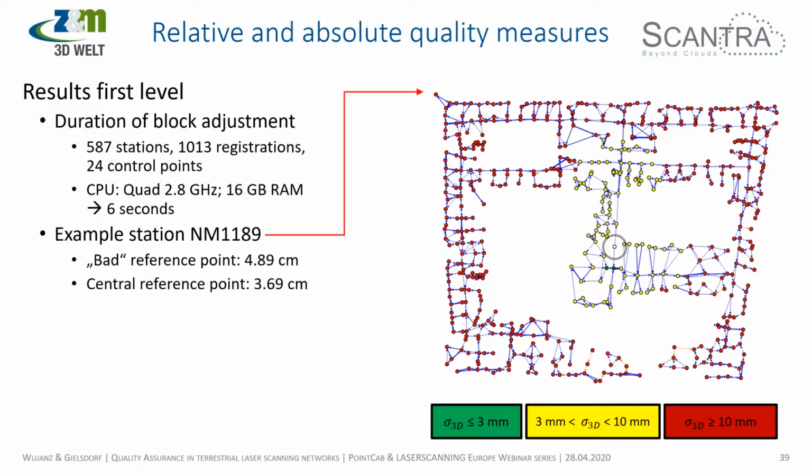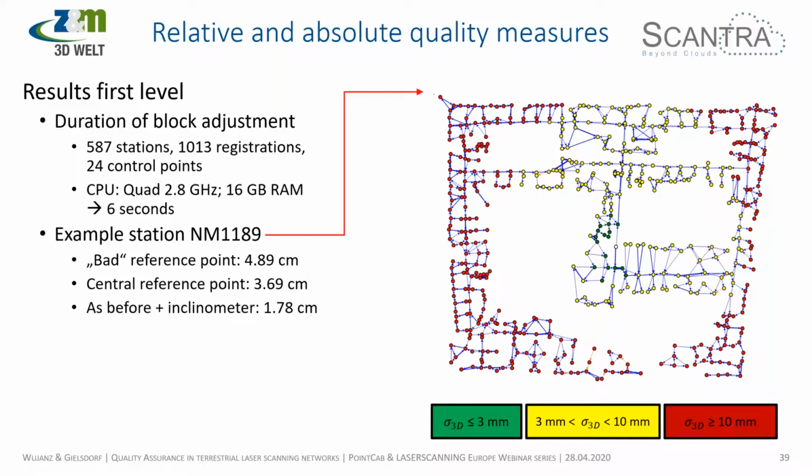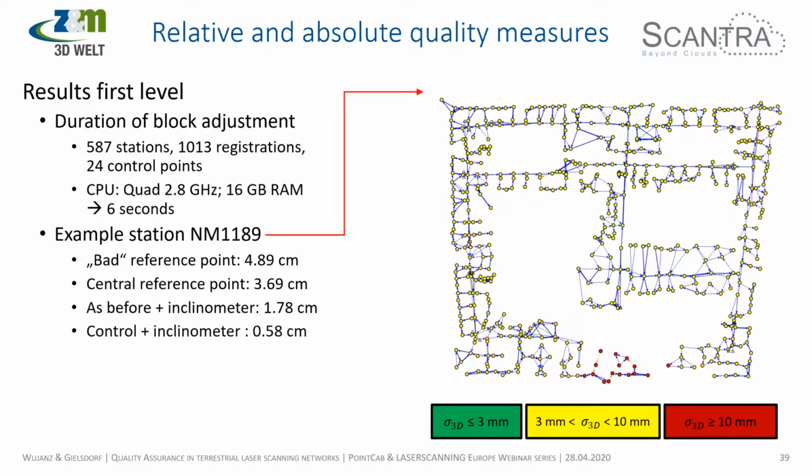I told you that you can also add, for instance, inclinometer information. So I did this, in the very same configuration. The datum was in the center, but just adding this small component decreased the error by nearly half. So we're now down to 1.78 centimeters. Now, of course, you guessed right. We also tied in ground control points based on total station measurements, and that leads to 5.8 millimeters for this particular station.